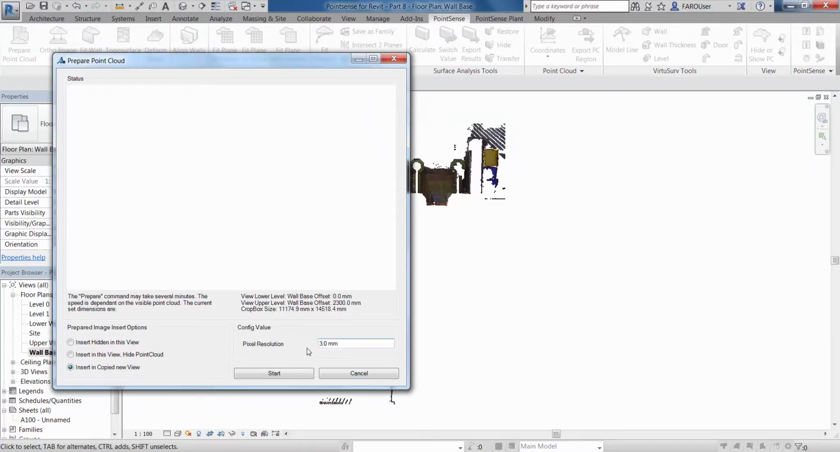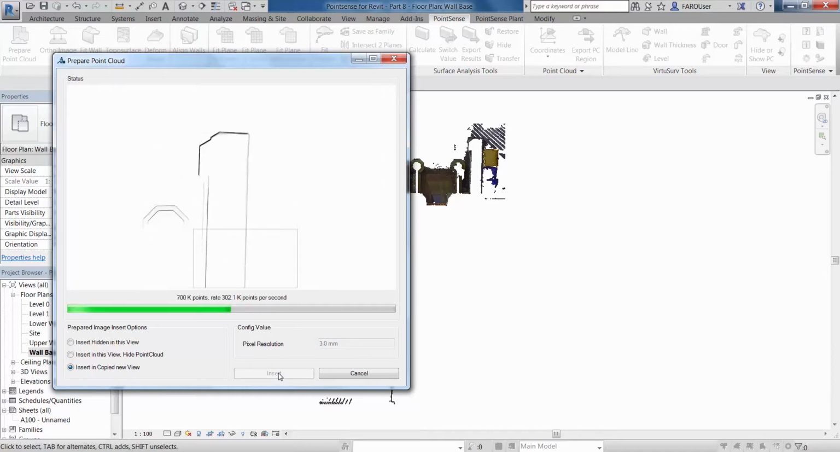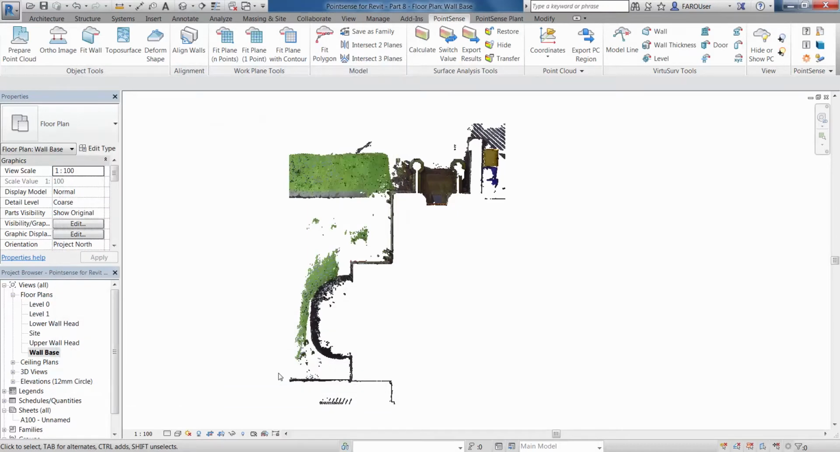I've got 3mm here, we could make this 1mm pixel resolution. Generally for this area a 3mm resolution is okay. 1mm might be a little bit washed out, and you might notice as you test this, depending on the size of the area and the density of the point cloud, you might need to adjust the resolution slightly just to get the best result. So I'm just going to insert this into a copied view. We can go and have a look at this.